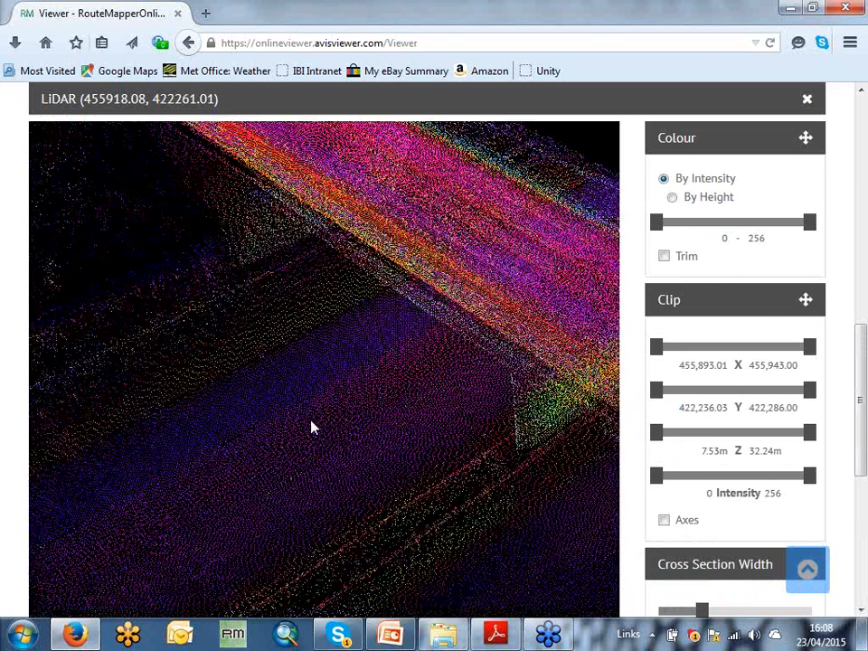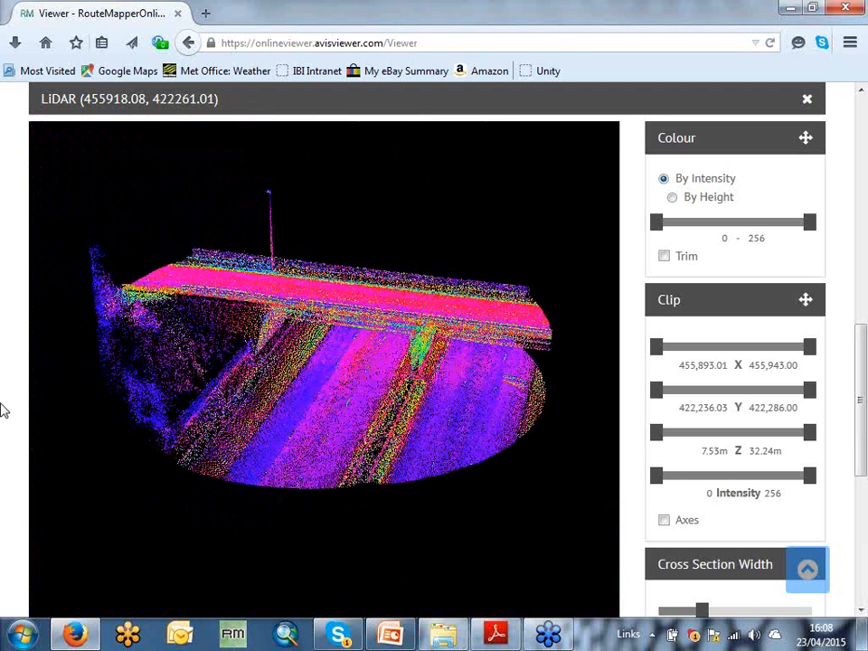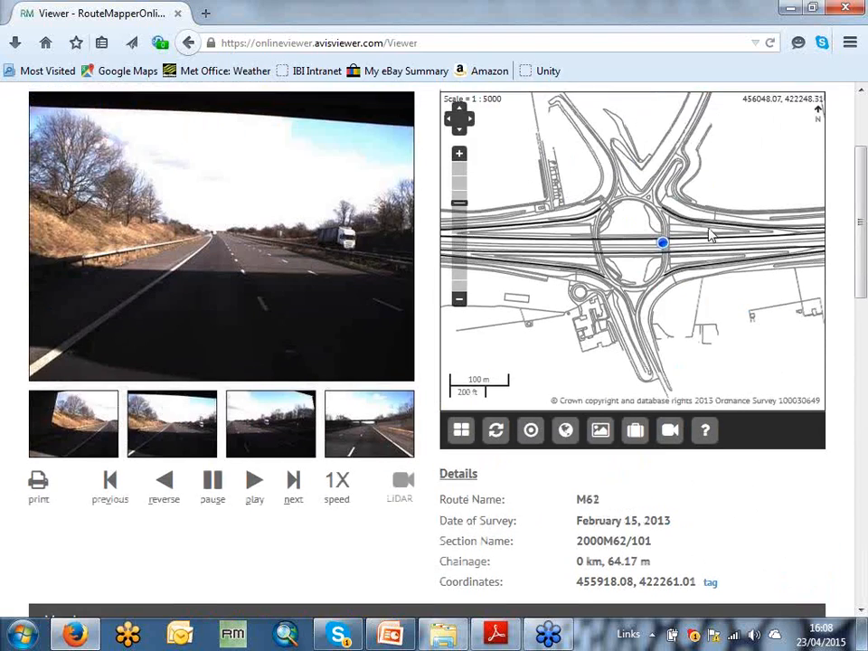I hope you would agree that's pretty damn quick in terms of loading. That was less than 3 seconds. So that's a 30-meter LiDAR point cloud around the position we're located here on the structure.